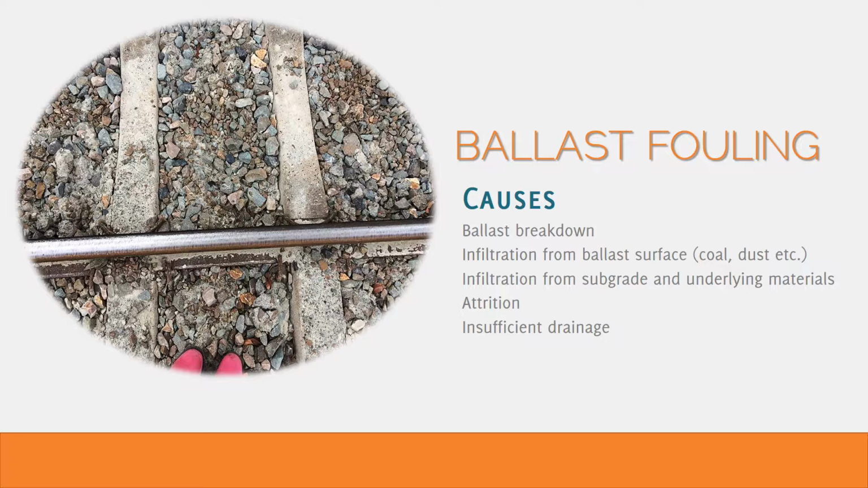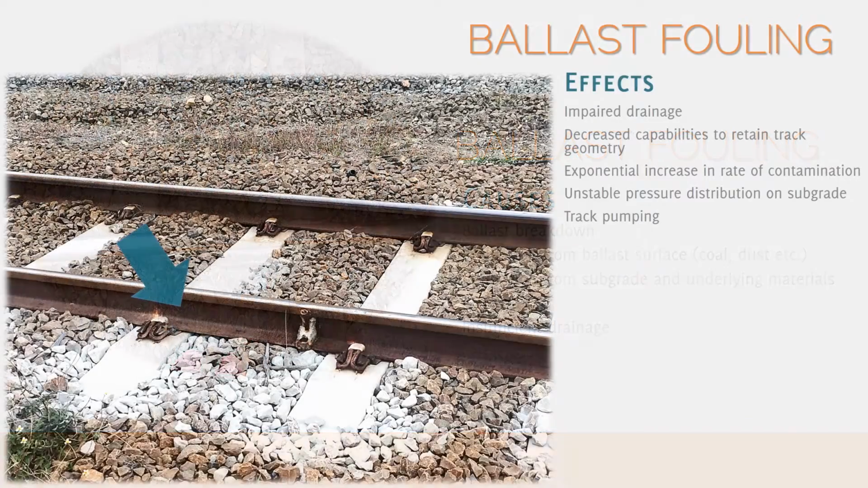Ballast tamping and resurfacing is one of the main sources, as well as repeated cyclic loading from the trains. Infiltration from the underlying materials or subgrade generally occurs where there isn't sufficient separation between the ballast and formation, or the subgrade isn't adequate. This can lead to track pumping. This image shows an example of the track pumping.